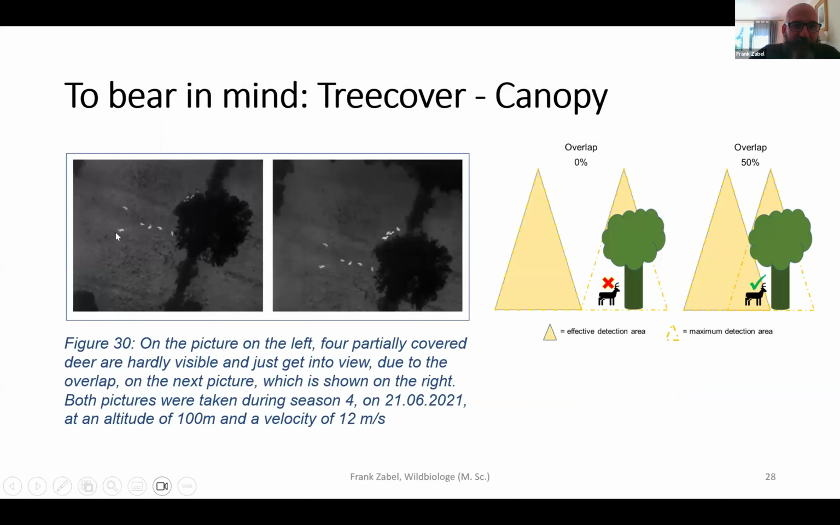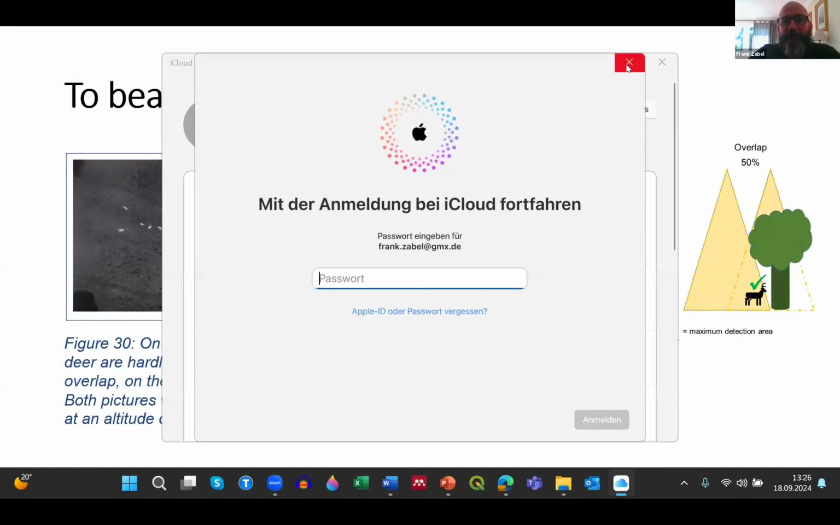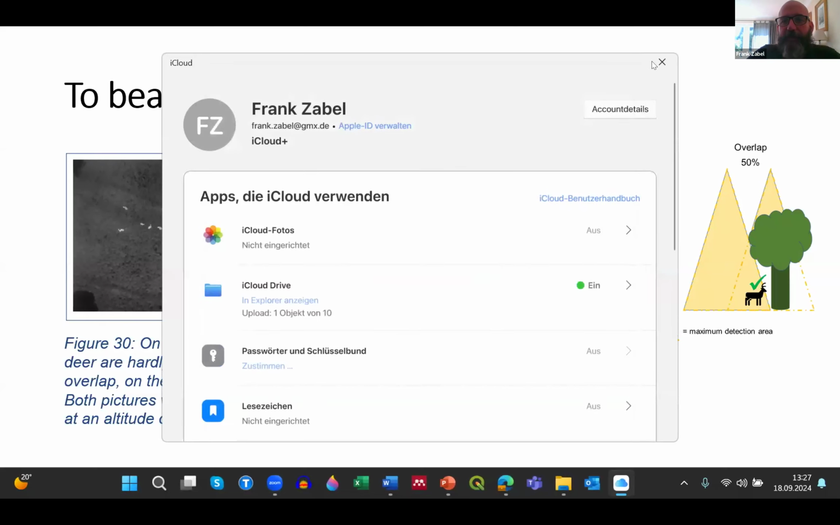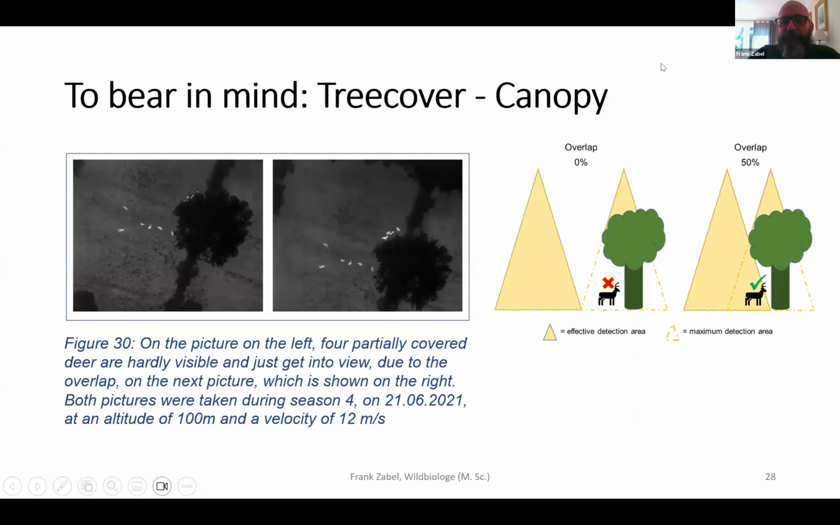growing antlers, which also led to the conclusion that you best deploy the technology if you want to count deer at the peak of the antler growth, so you have to time it.